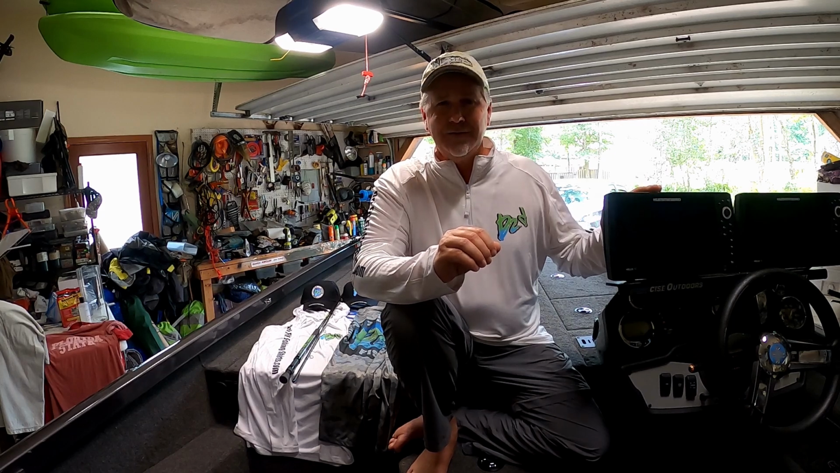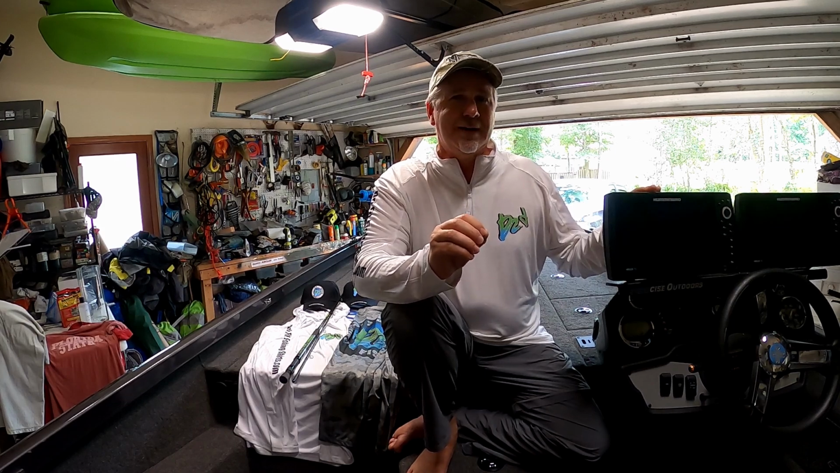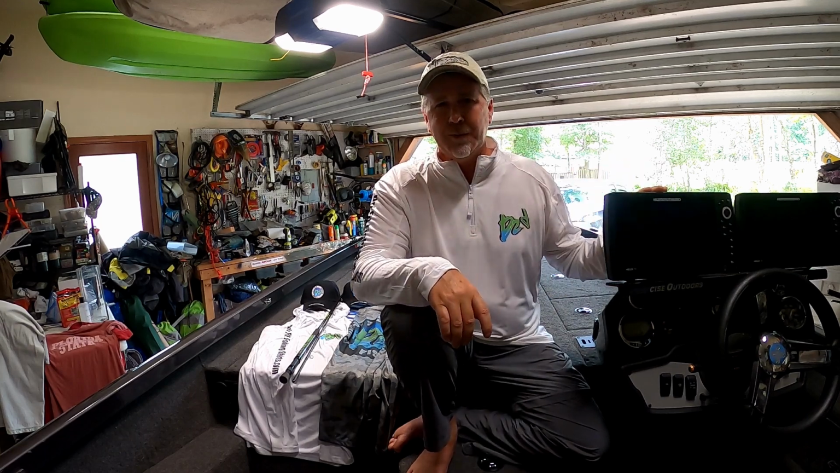I had a 7 side scan for a little while that we put on someone else's boat, and it had a different transducer, and I could not see fish very well with it using its side scan. And I don't know why that was. I don't know what was different about that transducer, but it was a smaller transducer. It was not the great big puck that came with my Helix 10.